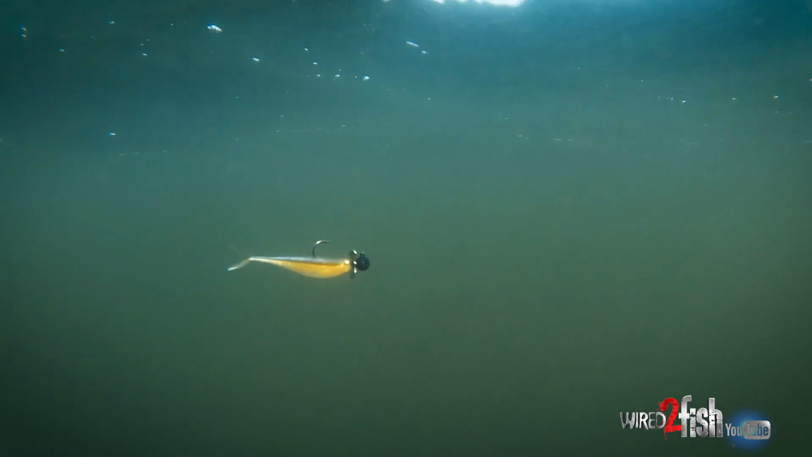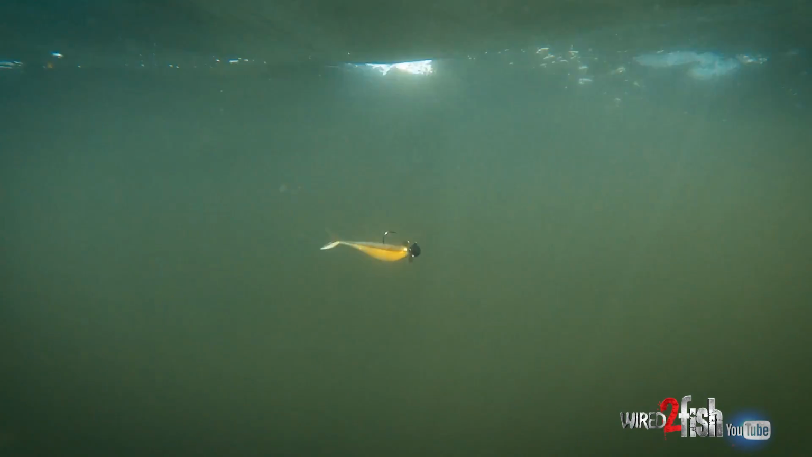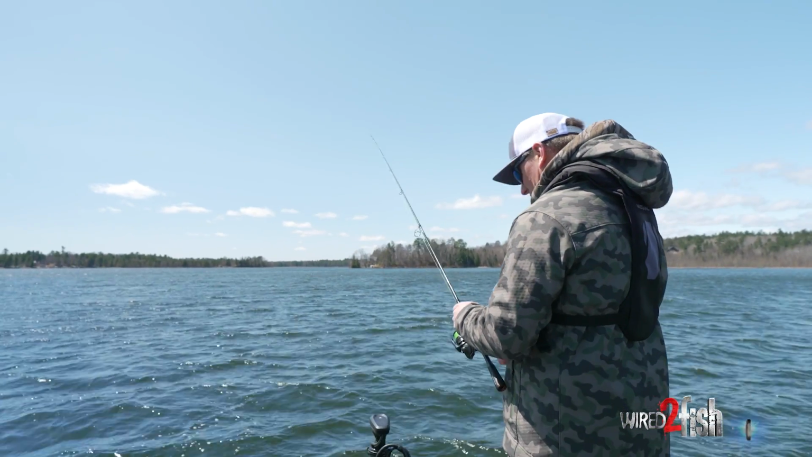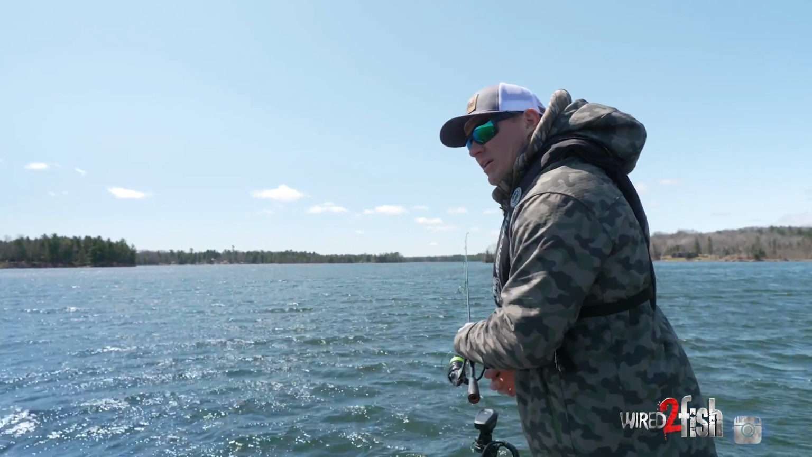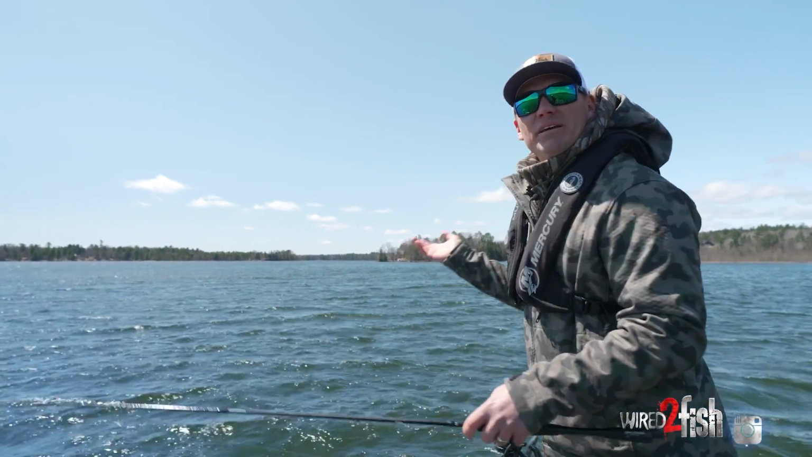Usually I just reel this little bait slow when I'm covering a little bit of water. Most of the time these fish seem to be fairly shallow in the water column. So you have to be careful, especially in wind like this.